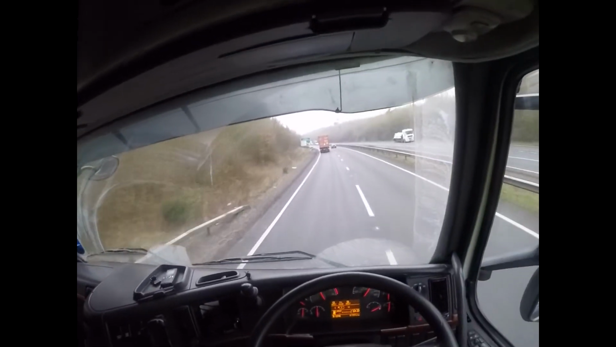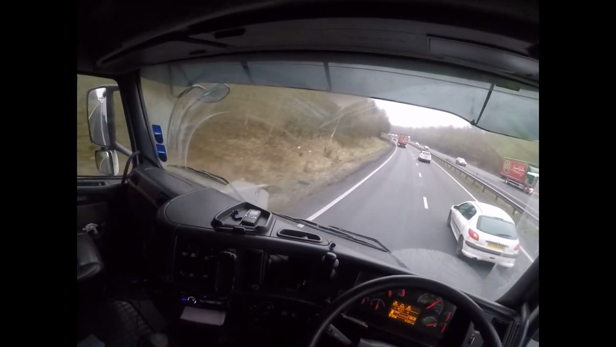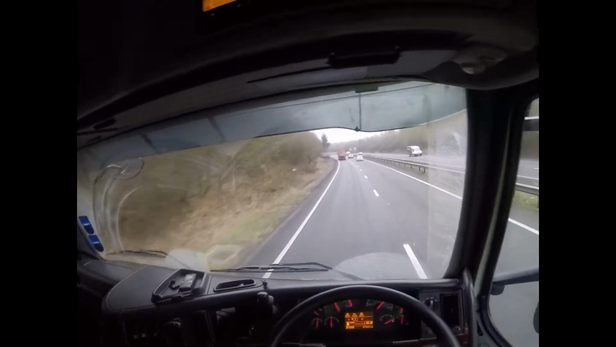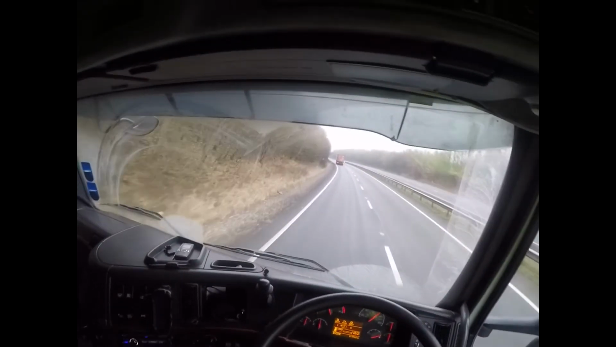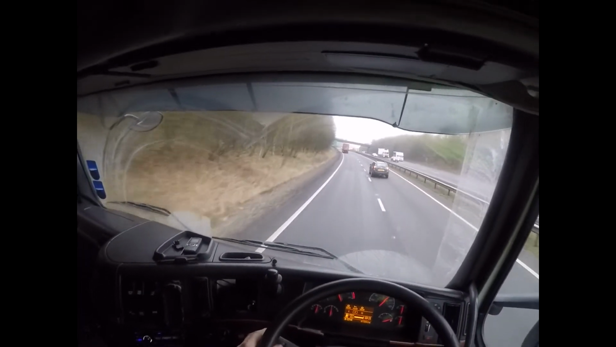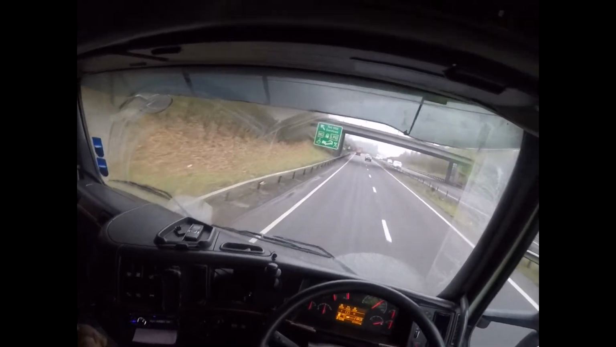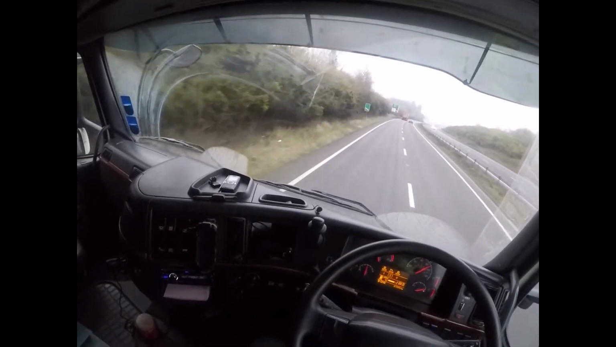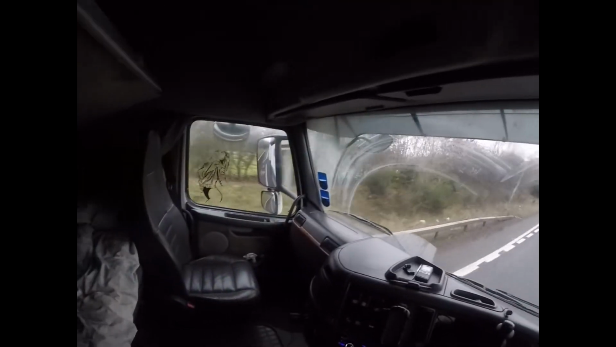Ah, coffee run. I can feel a cup of coffee coming on. I've got to get the coffee in. Doing Tot Hill services on the A34, just below Newbury, about 8 miles from the M4, something like that.